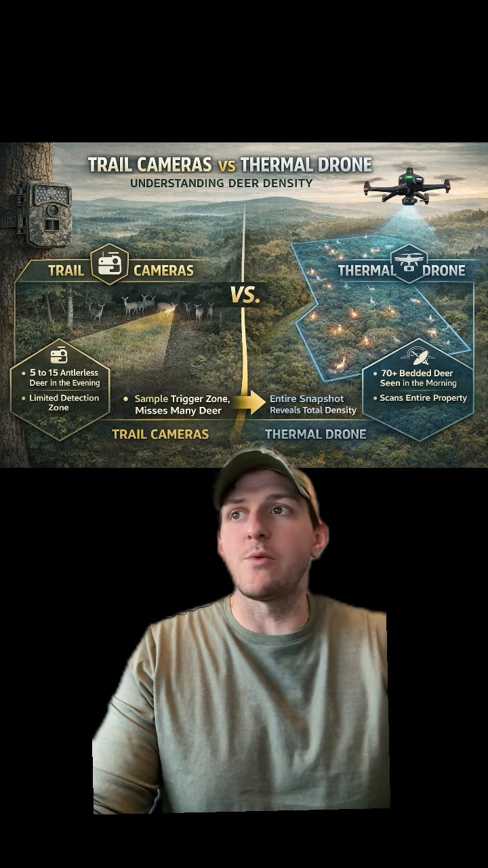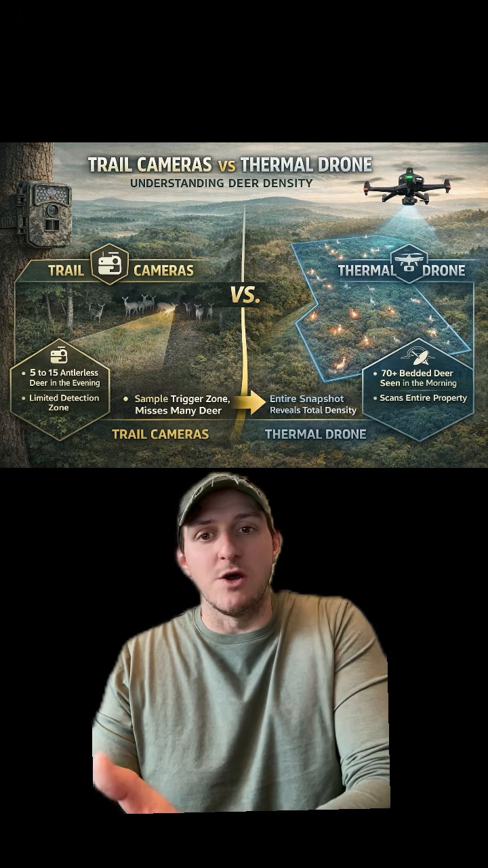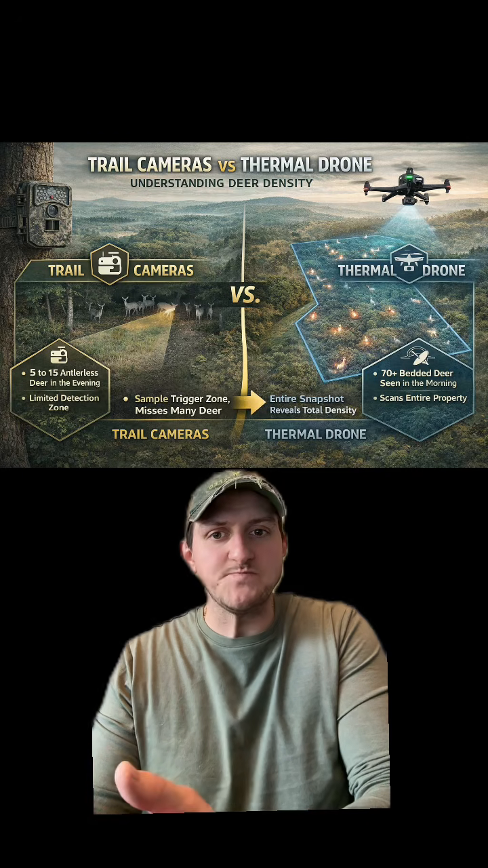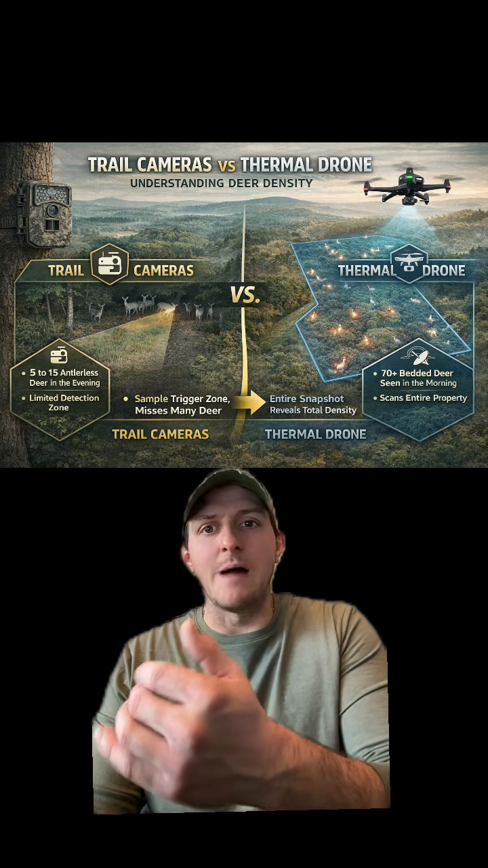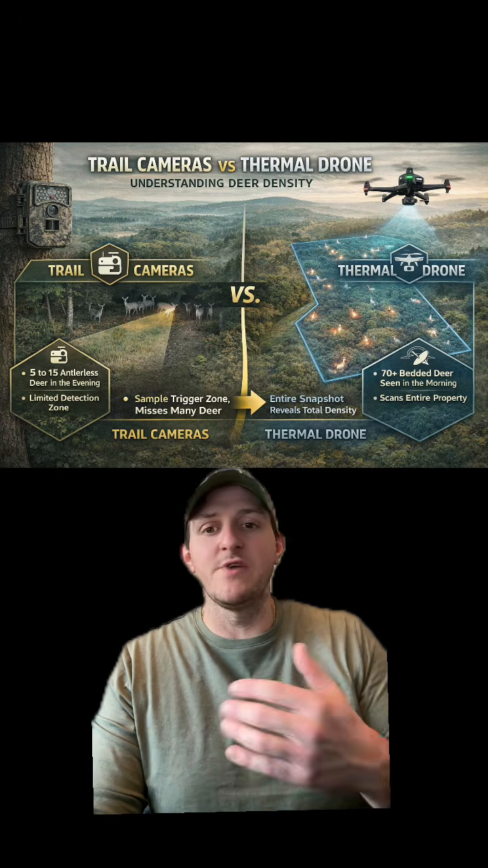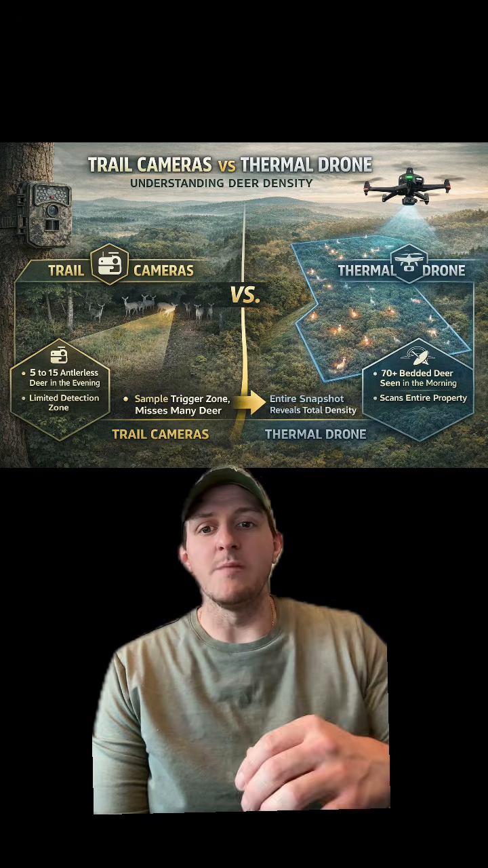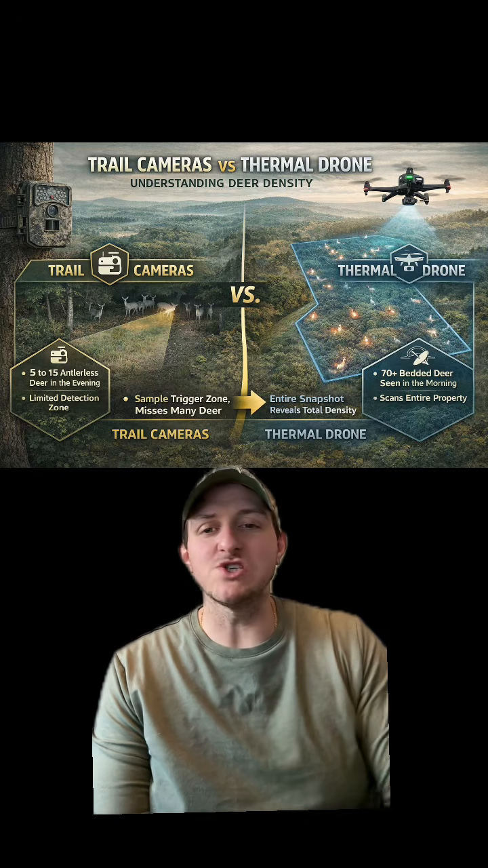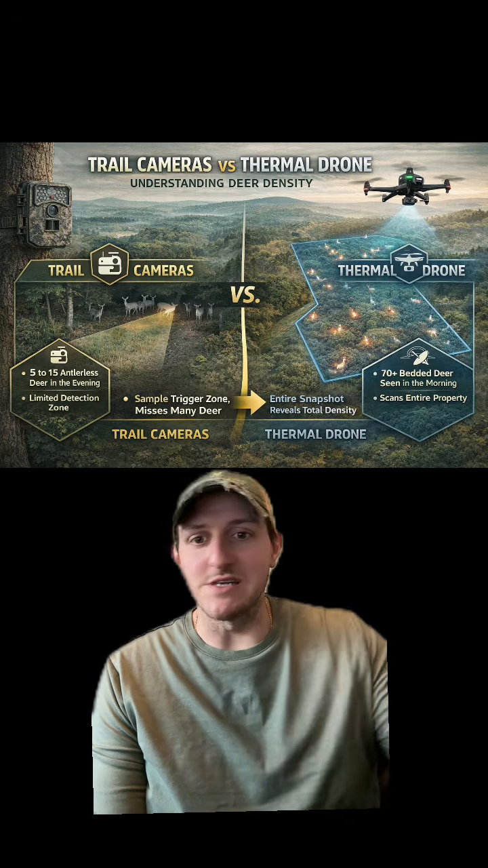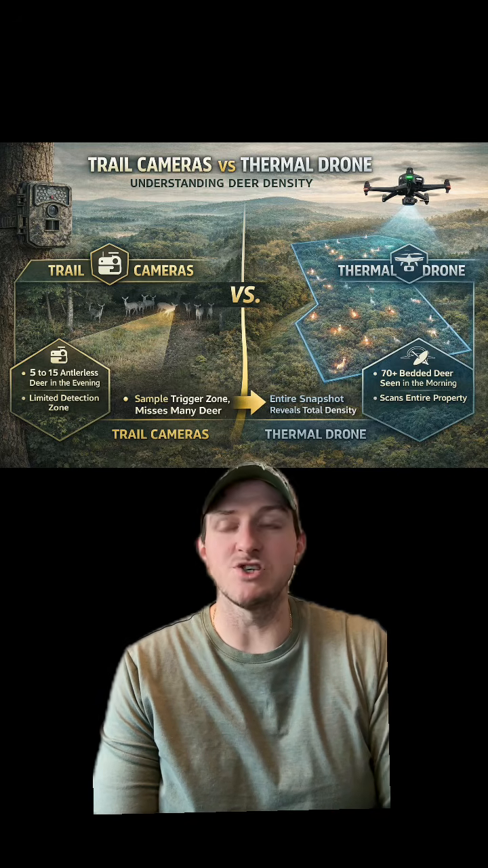Another thing I think was really interesting in this study is you see 3 to 6 does in a group, and I think that's what we often see observationally on a trail camera or while hunting. You see 3 or 4 deer come into a field, they eat and go on, and then you might see 3 or 4 more come in. We just naturally assume, oh, those are probably the same ones. They just circled back, right? Or similar with trail cameras, we would make that observation.